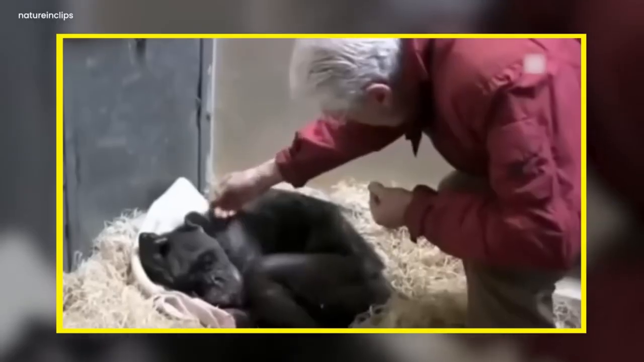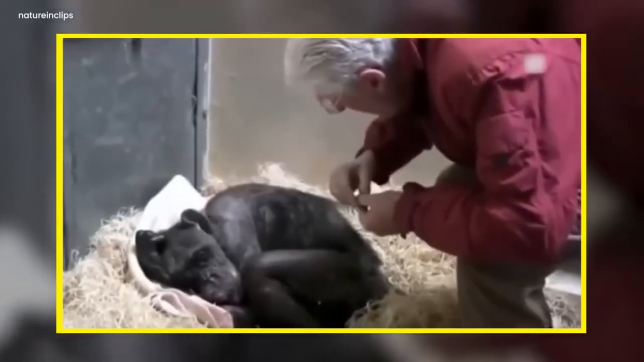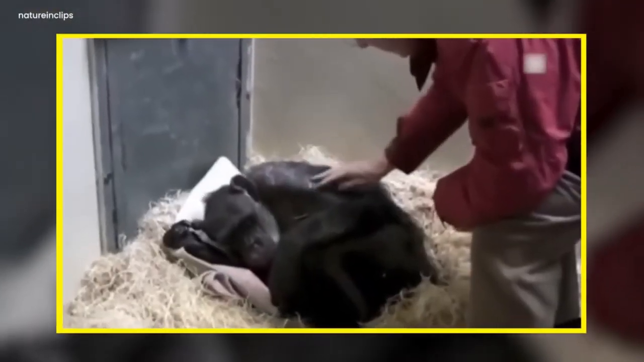Chimpanzee last moments. The camera caught something mysterious and heart-touching. It was a very affecting video. It was a scene of a chimpanzee that was on her last breaths. It was a very sad moment taped by the camera.